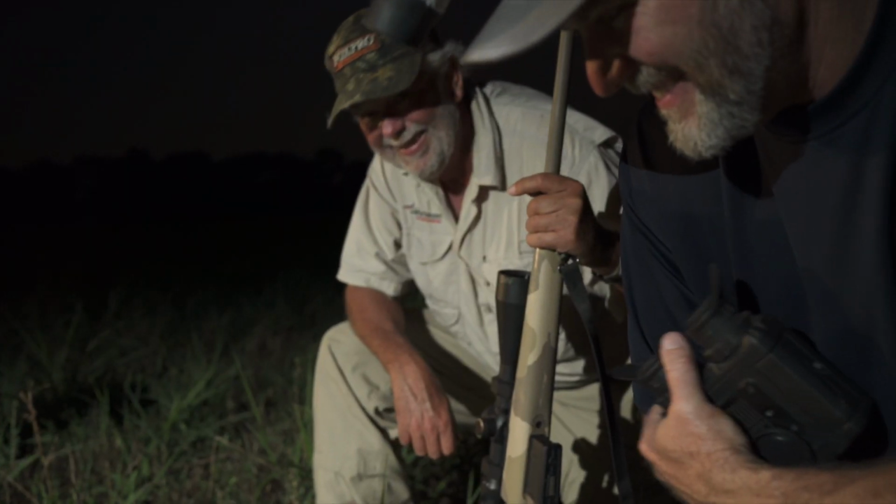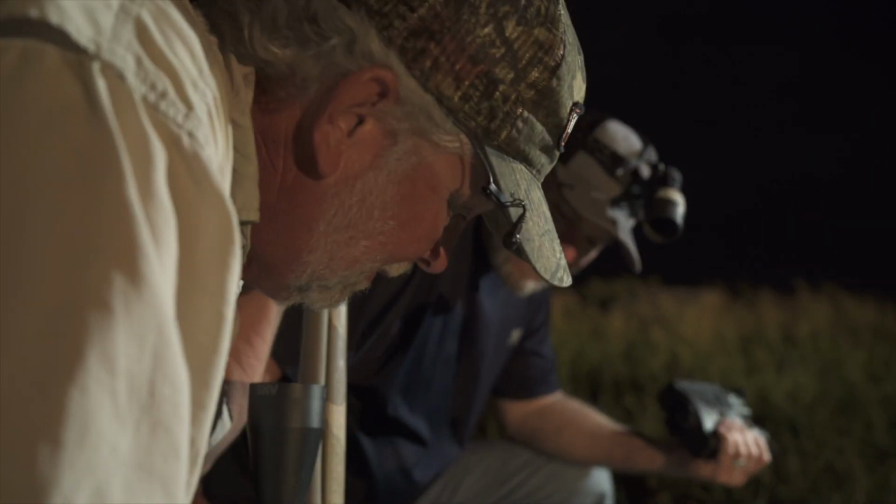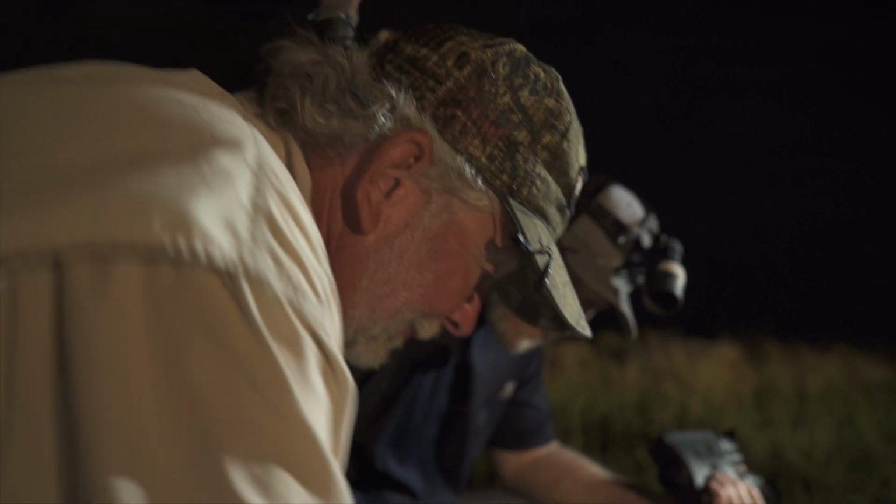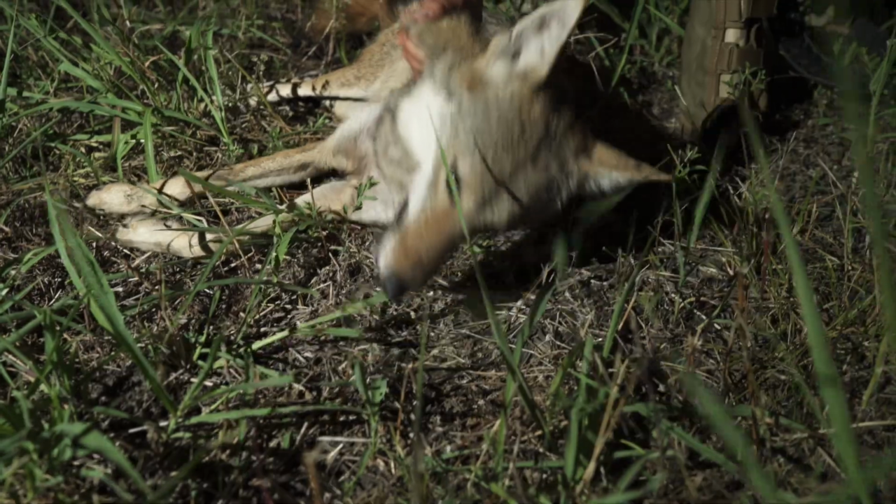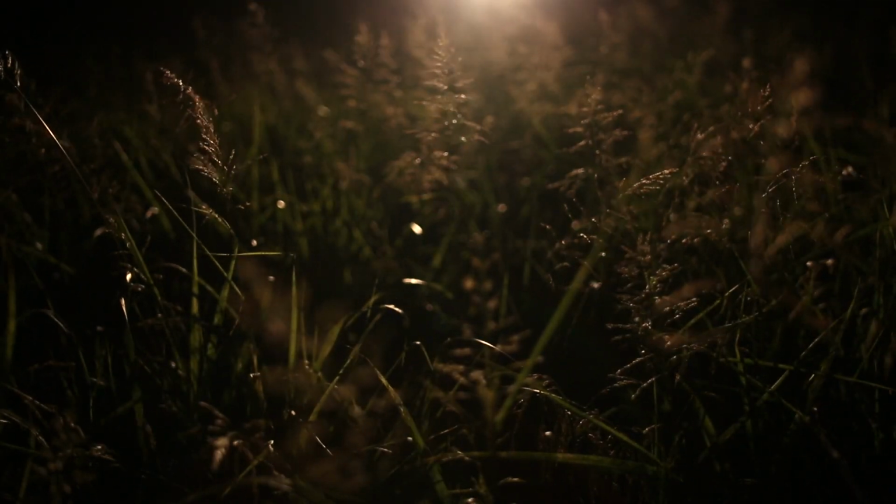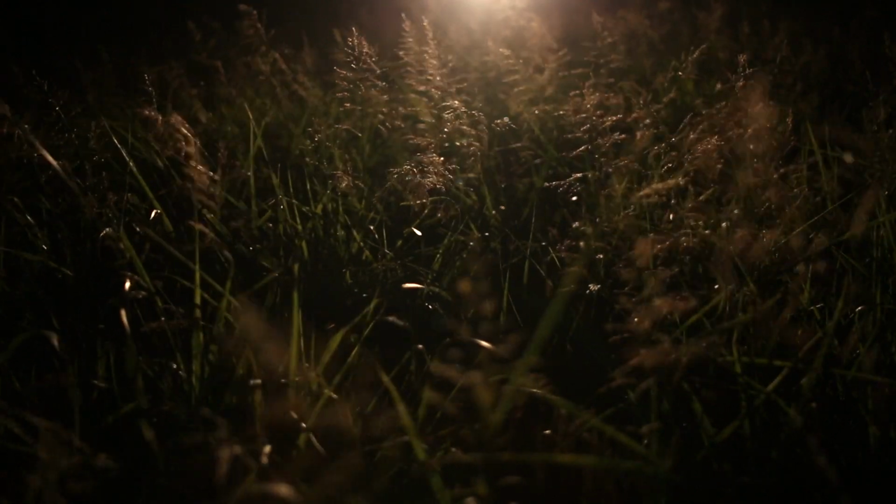Hunting coyotes or chasing bass will never be directly related by any stretch, but the skill sets applied when practicing one or the other will in fact carry over, especially those skills needed for finding the pattern that fits the season.